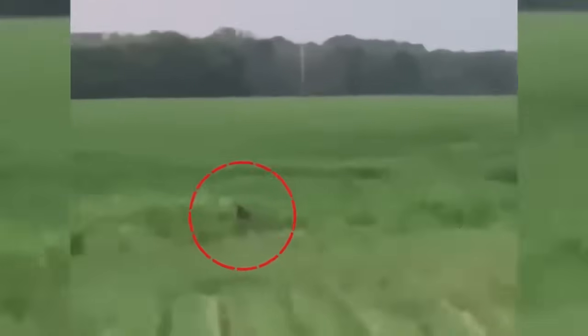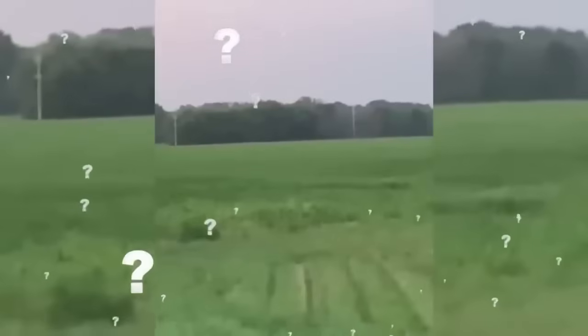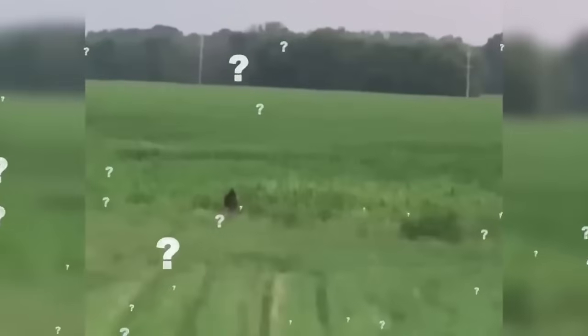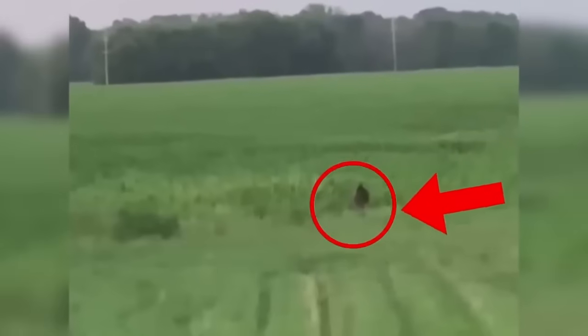Just when we think we're getting a closer look, it vanishes into the tall grass, leaving us questioning its identity. Could it be the legendary Sasquatch, elusive and enigmatic? Or is it merely a man disguised as the infamous Bigfoot, eager to spark intrigue?